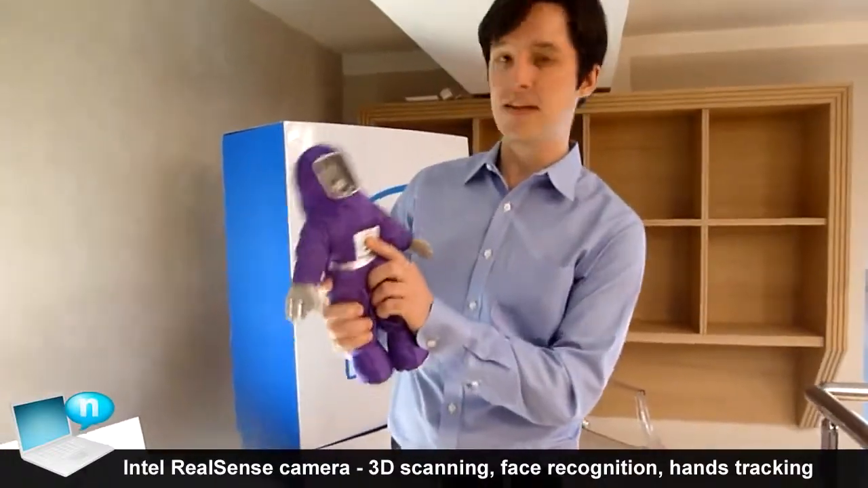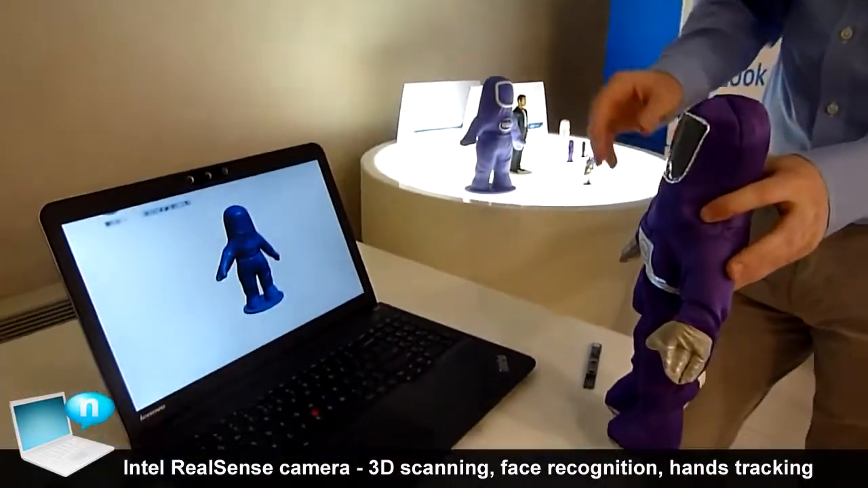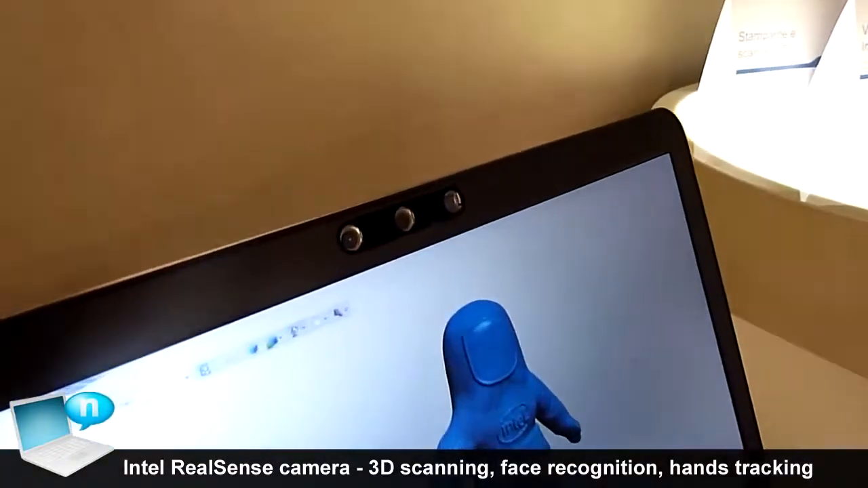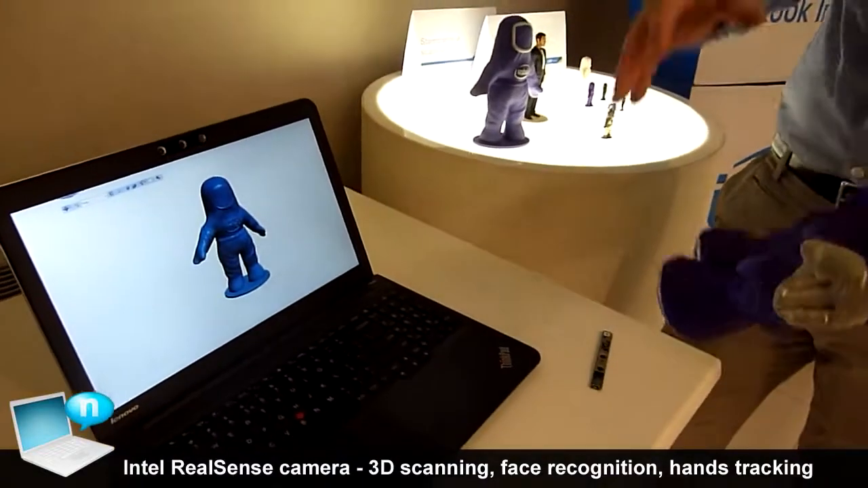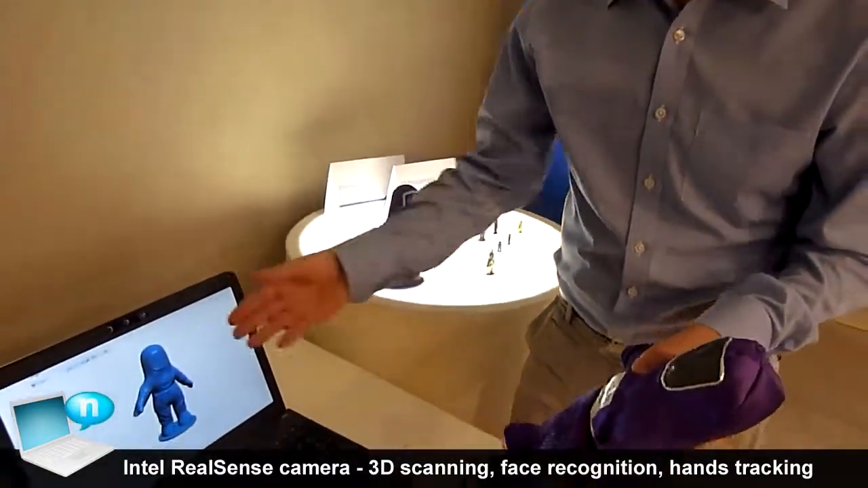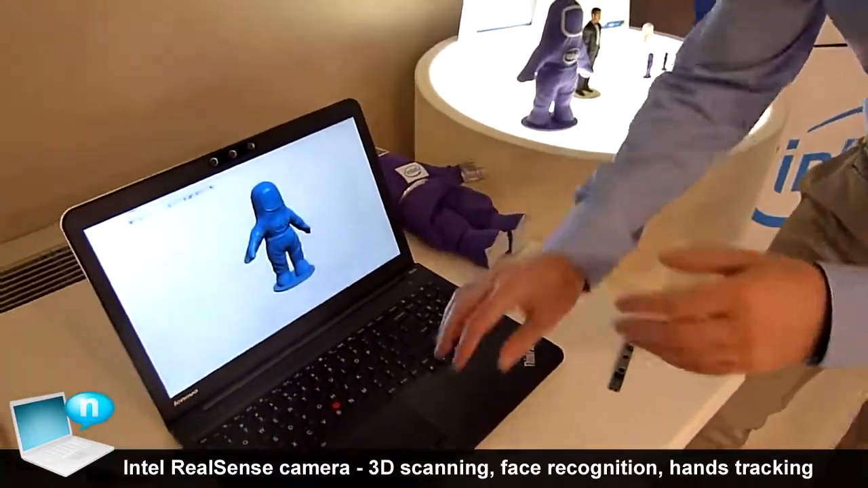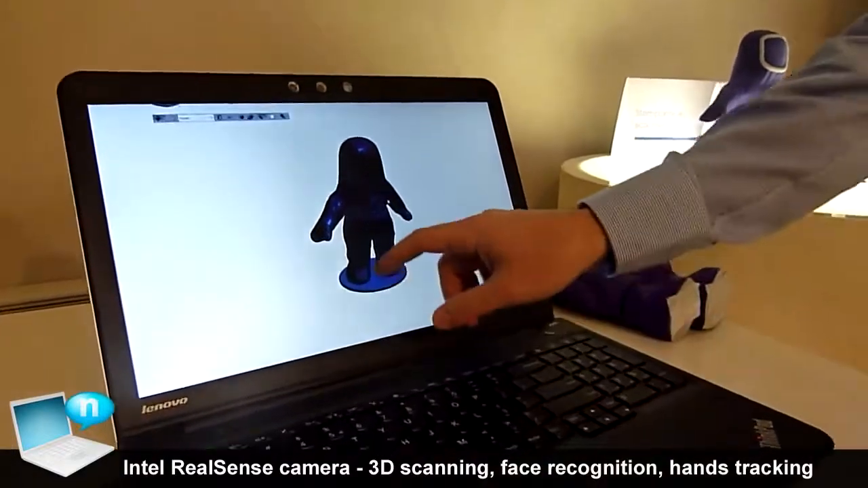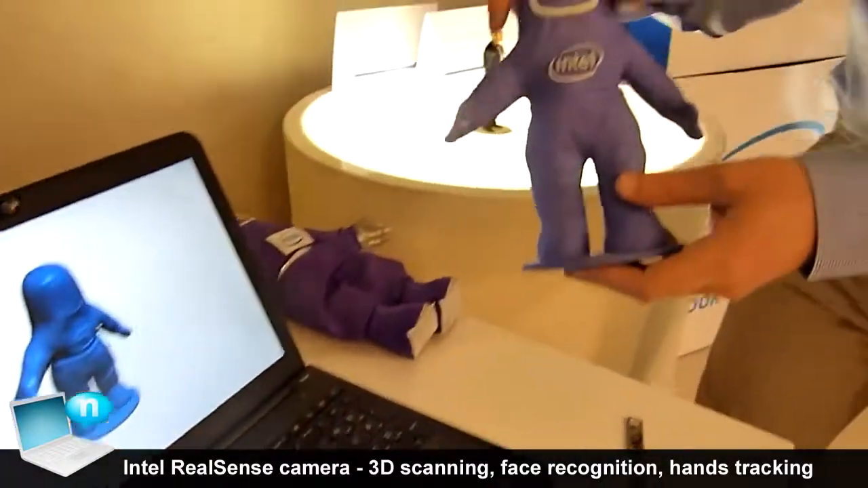So what we've done with this Intel Bunny Man is we held him in front of a computer that had an Intel 3D camera built in, a RealSense 3D camera. We spun the model around a couple of times, and then we were actually able to turn this physical object into a virtual object. Once we did that, we did a quick edit on it. You can see this is a fully 3D model, but we added a little base so that the model could stand on its own. And then we 3D printed it.